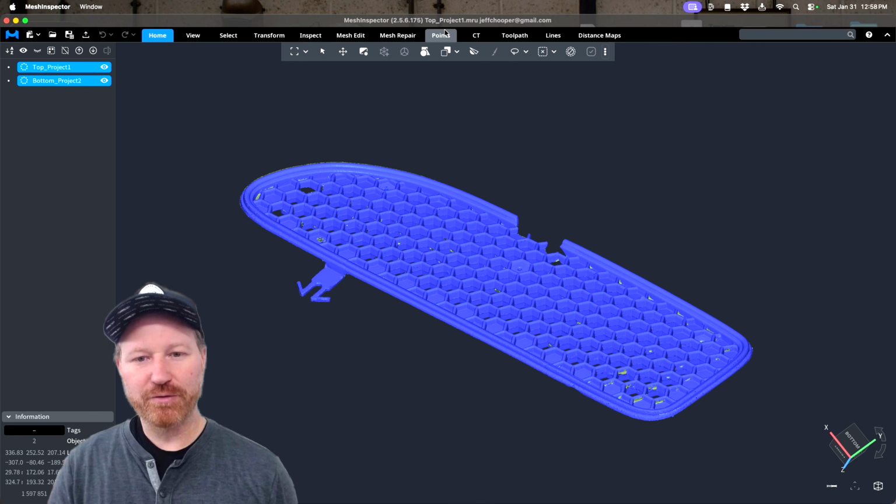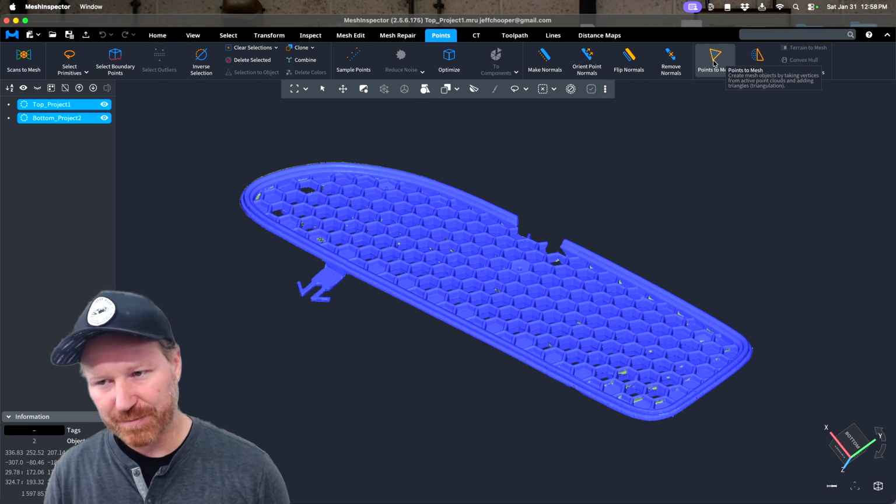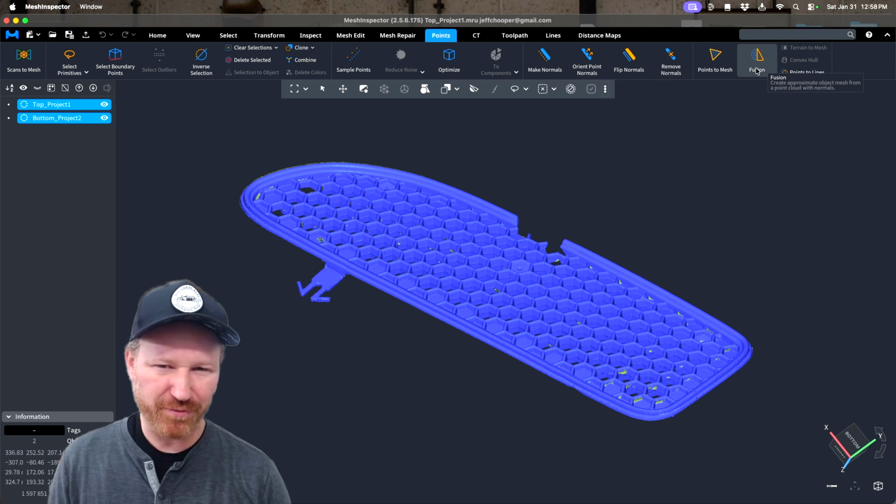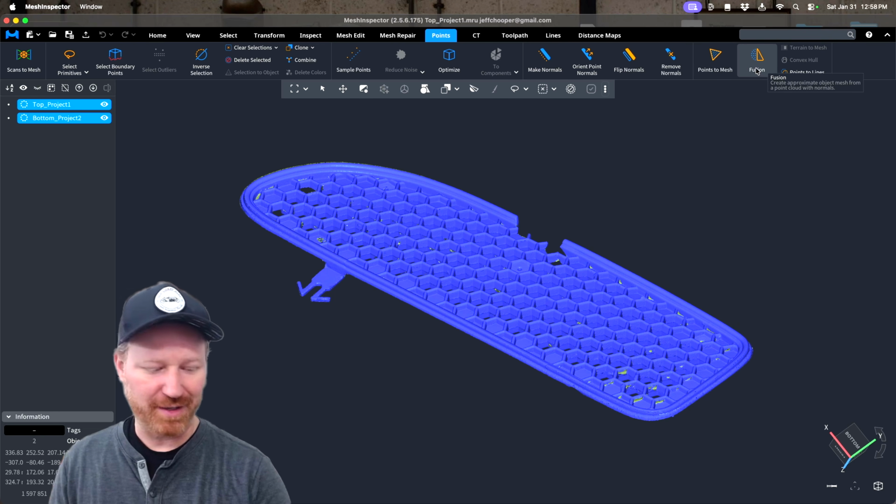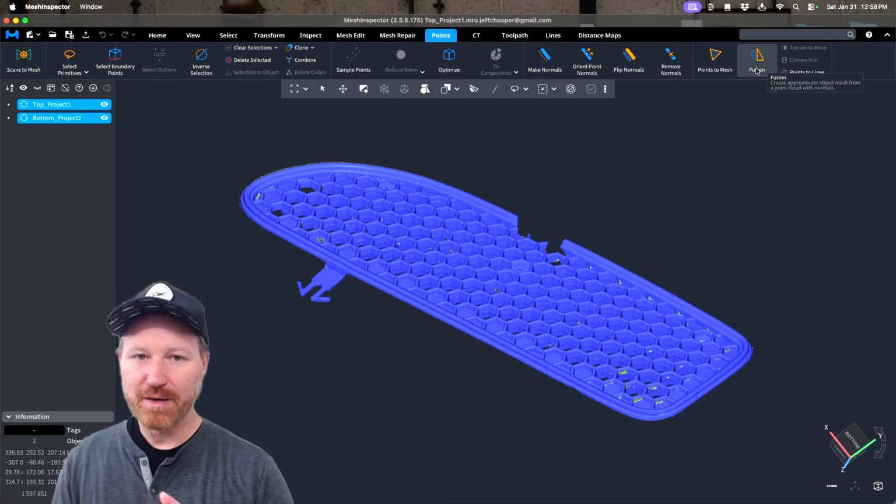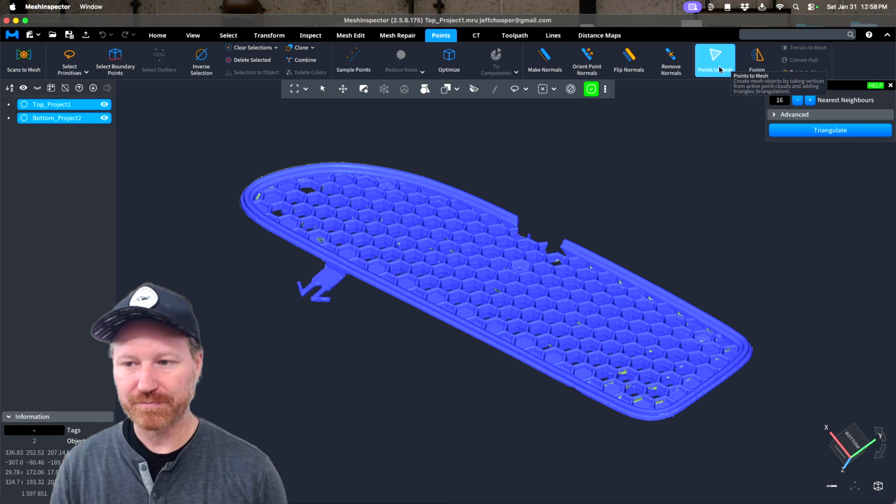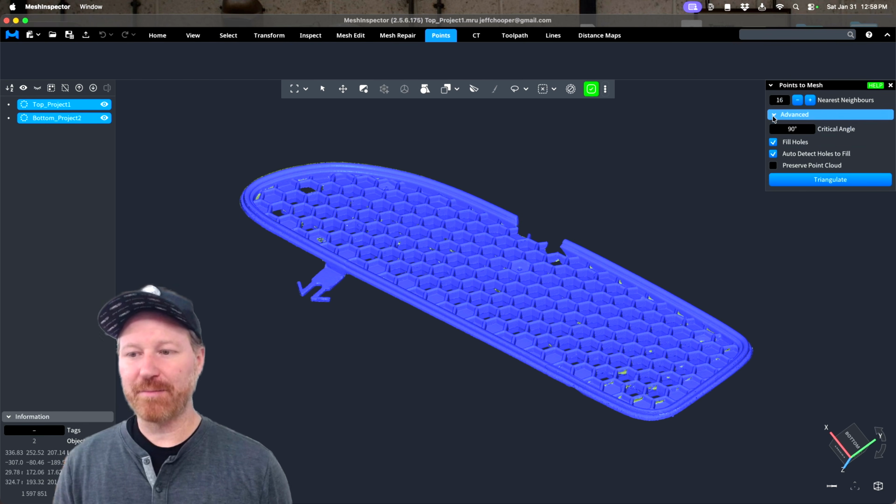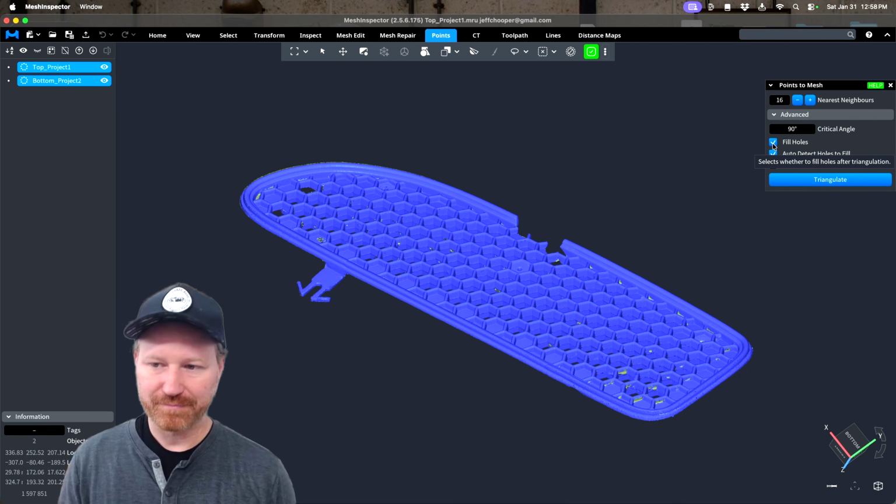So the first thing we want to do is go to Points, and then we can go to Points to Mesh. We could do Fusion, but that's more for photogrammetry or a LiDAR scan. Blue laser is very dense mesh, so we'd want to go to Points to Mesh. Now, we get some options here. One, we do not want to fill the holes automatically. So I'm going to turn that off.